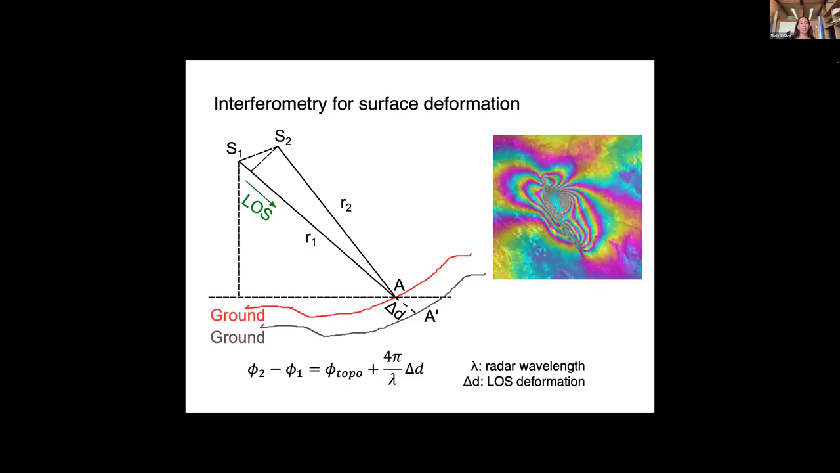So now we want to look at InSAR for mapping surface deformation. So we have the same geometry that we saw earlier. I've changed the convention of some of our terms now, but this is the satellite position at time 1, the satellite position at time 2, perpendicular baseline, parallel baseline. And here you can see the range from the satellite to the ground at time 1 and time 2.